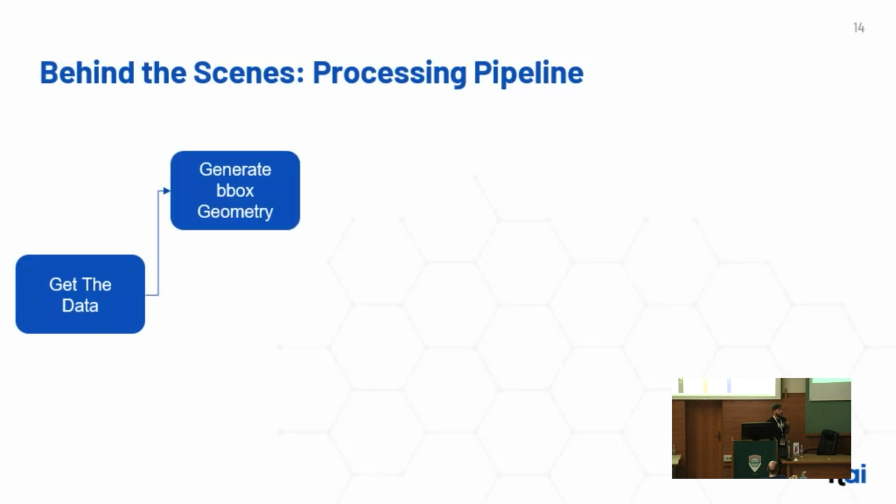So once we have the data, we generate bounding box geometries around each individual file. Sometimes this data is already available, so we can just convert it to our predefined schema. The second thing is to convert it to cloud optimized point cloud, COPC, or however, how is it pronounced? If anybody knows what's the correct term, COPC.